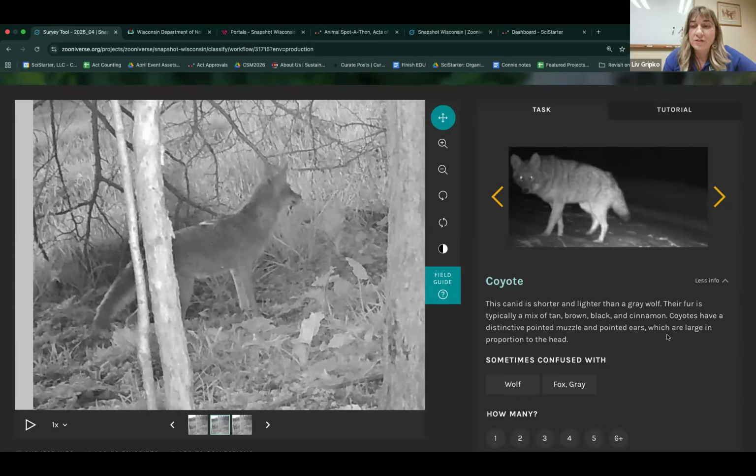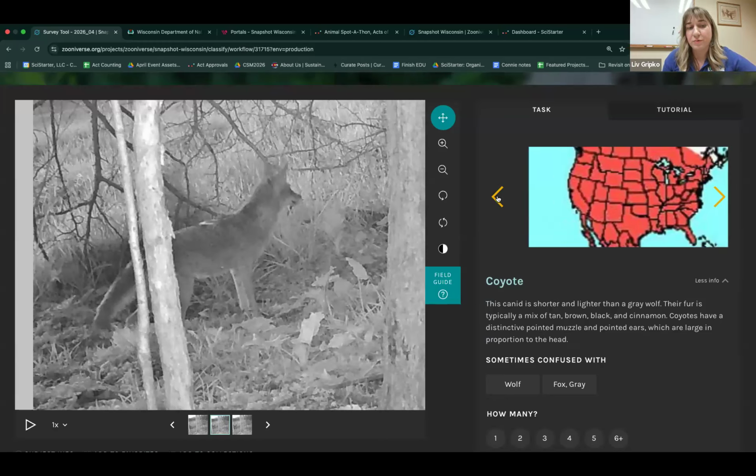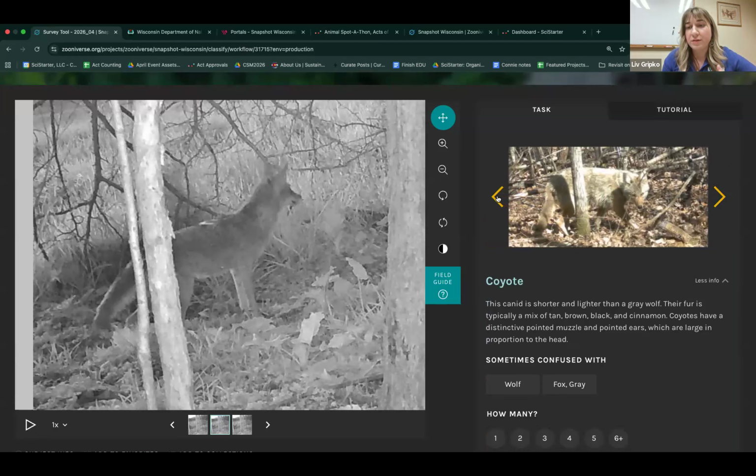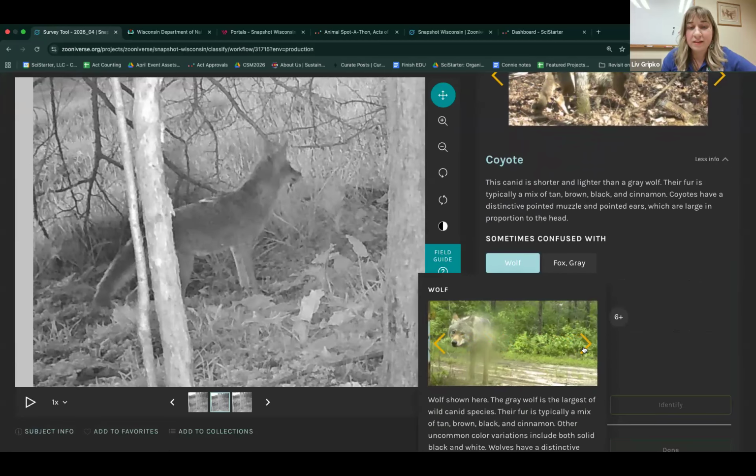So you can use the location to determine if this is a wolf or coyote, but based on features, wolves have much bigger, blockier heads and smaller, rounded ears, whereas coyotes have more pointy, narrow heads with large, pointy ears.